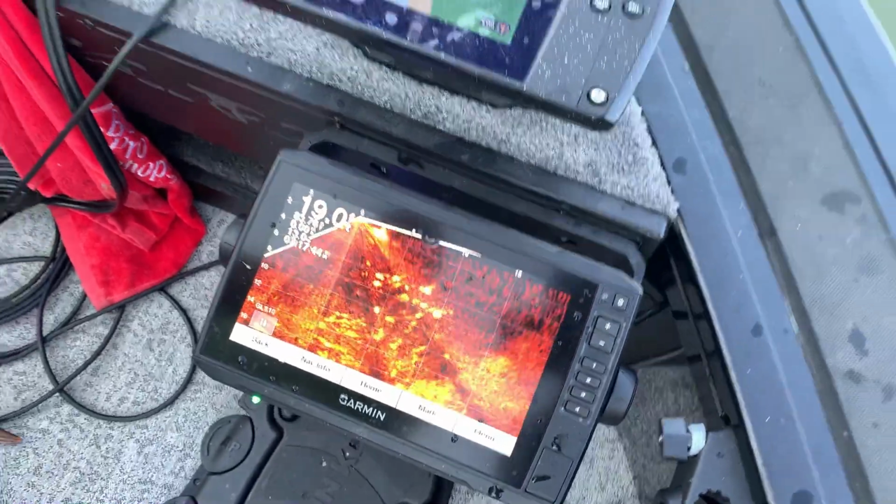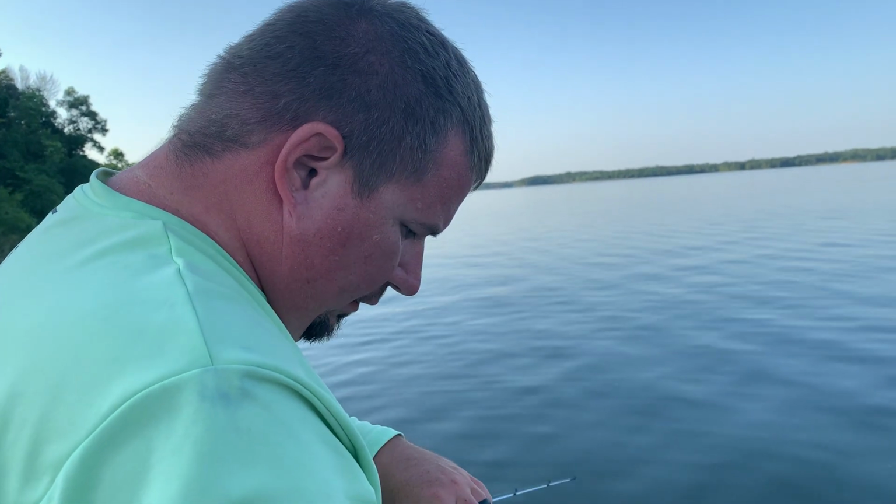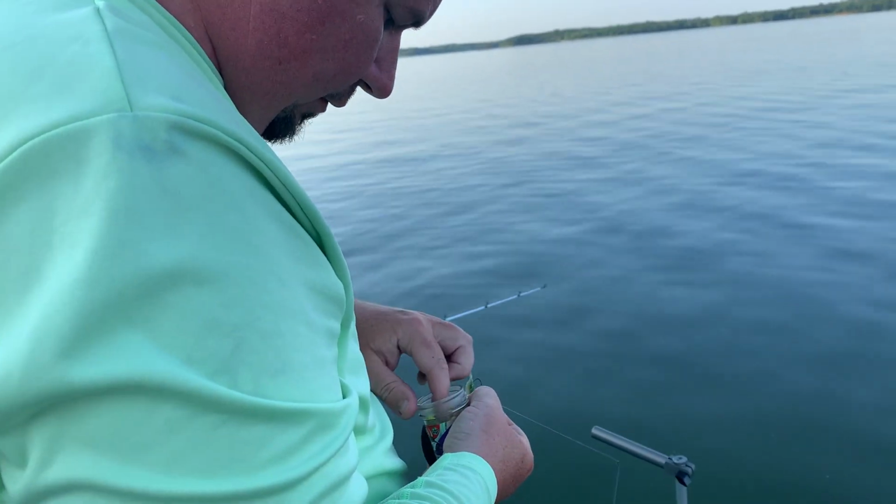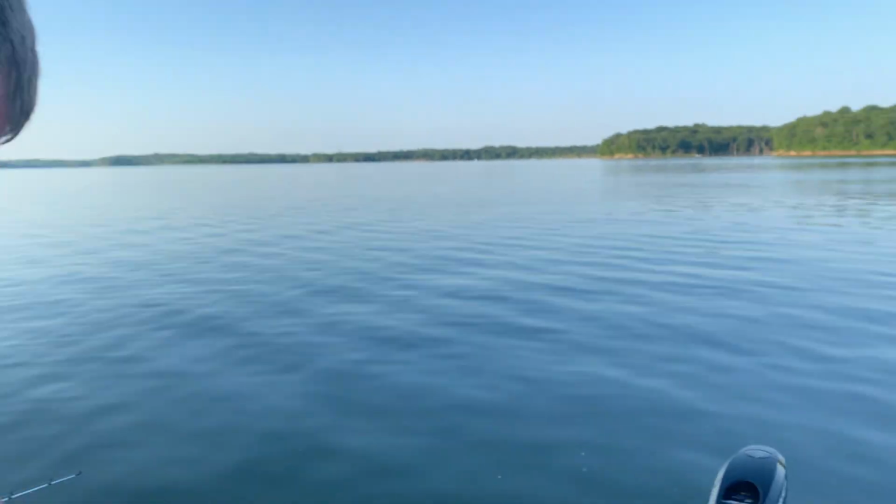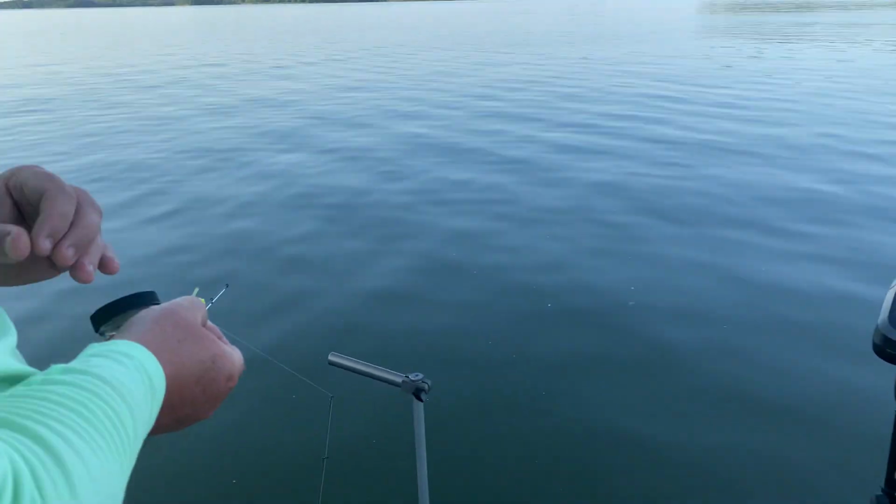Okay, guys, we're out here at Smithville Lake again today. Where else would we be, Andy? Watkins Mill. Haven't been there this year, have we? Blue Springs Lake. But we're out here at Smithville Lake. Sun's getting ready to go down.